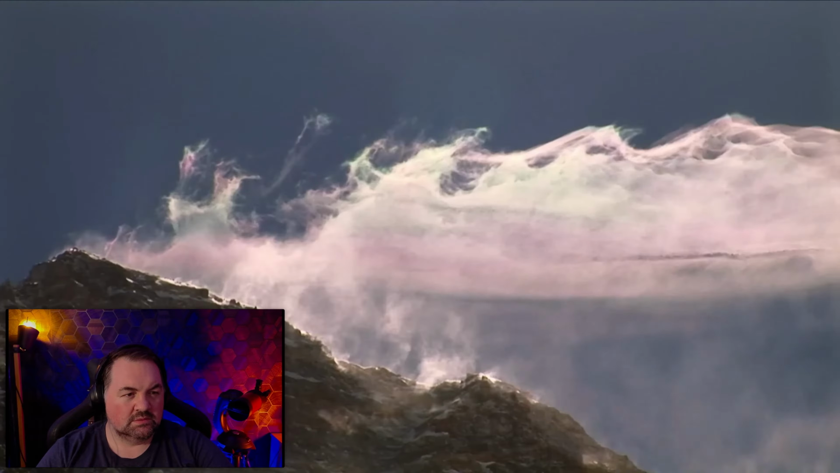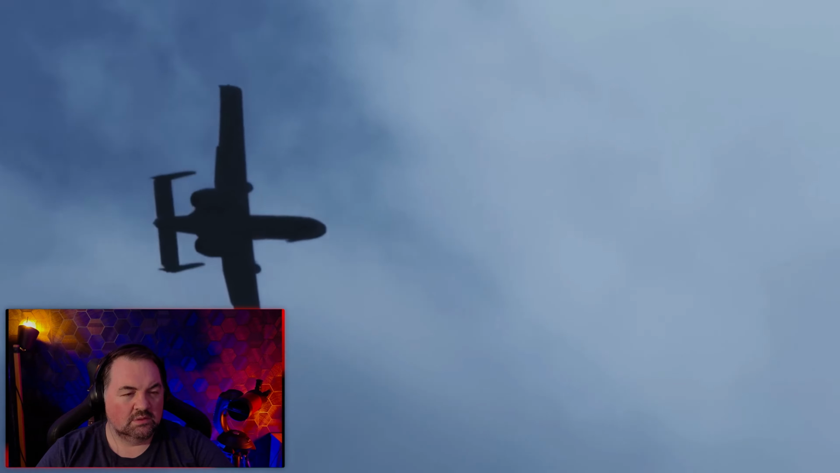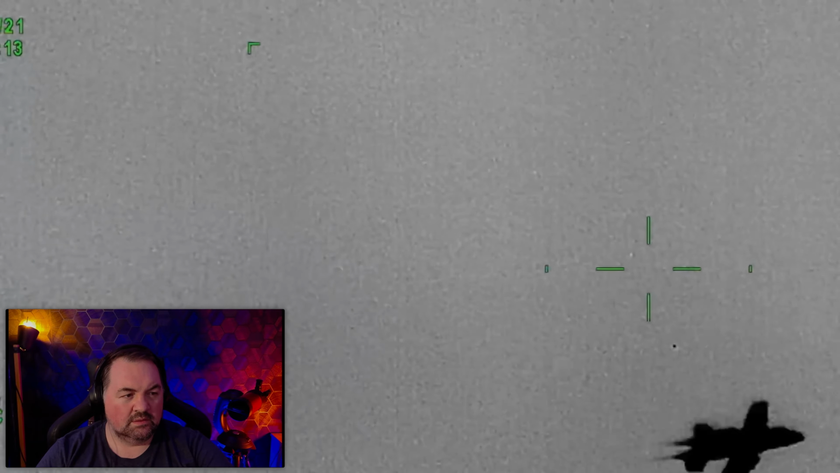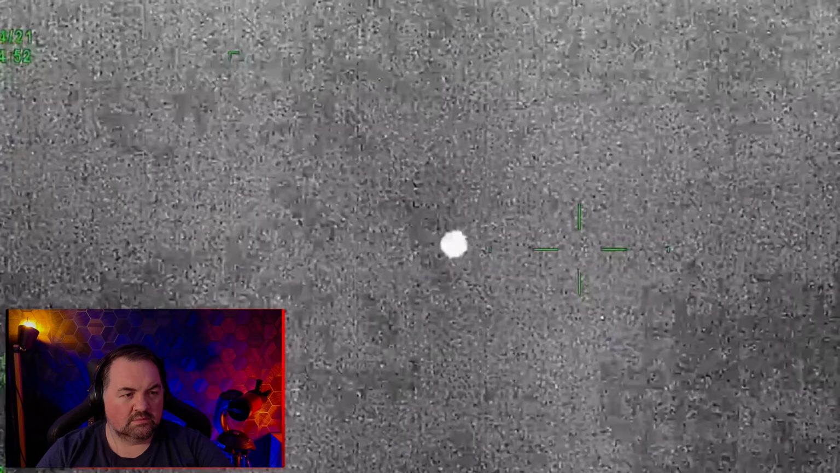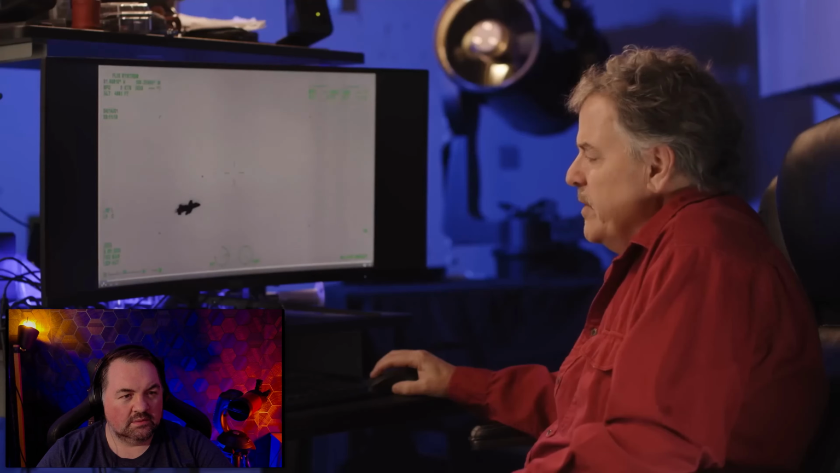Winds and jet streams on average reach speeds of about 110 miles per hour. But if a balloon was caught in that stream, how could it keep up with the Warthog, which typically flies at 350 miles per hour? So with no earthly explanation for this object, could we be looking at something truly extraterrestrial? Well, not sure about that. It's changing its size. We don't know any craft or any objects that can do that.